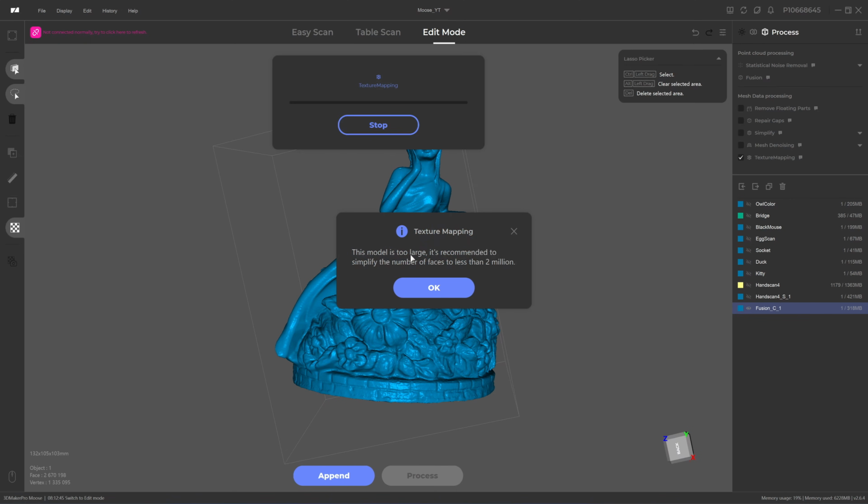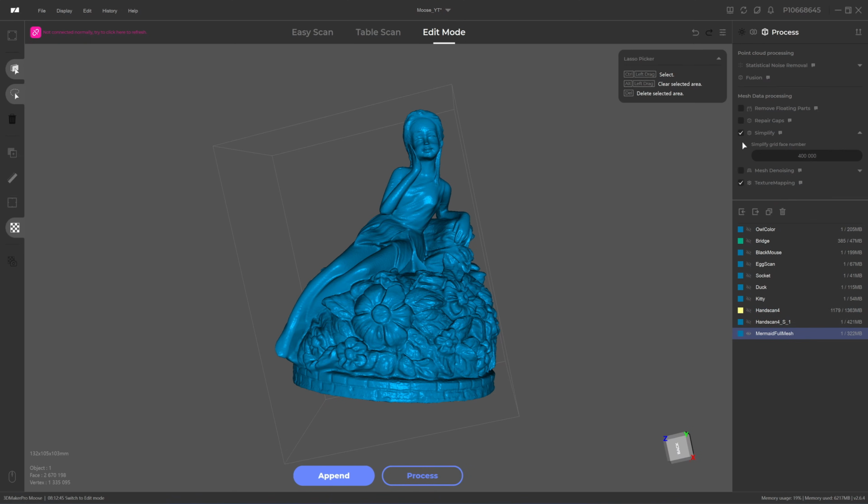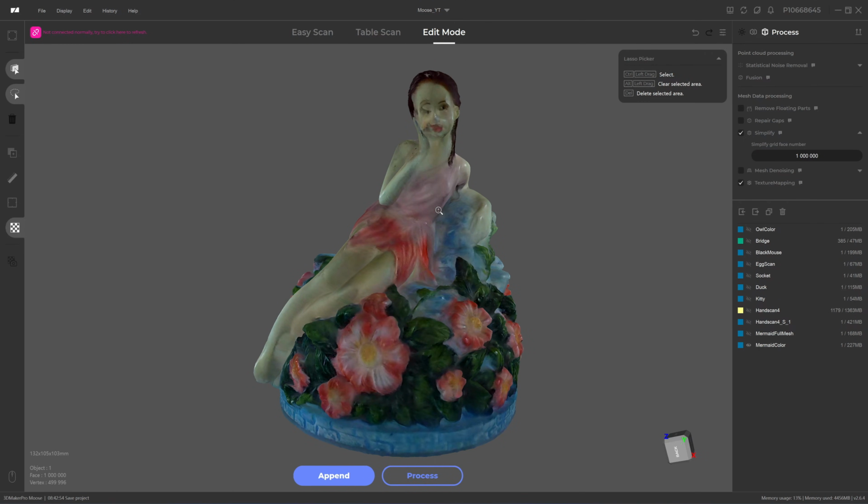This model is too large. I will decimate it to 1 million. Okay, it will simplify. It will decimate the mesh. Okay, here's the result of the mermaid.